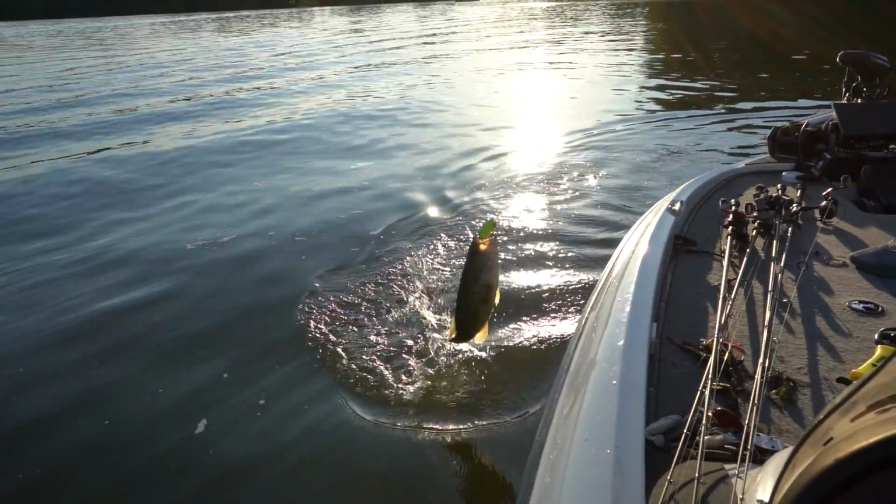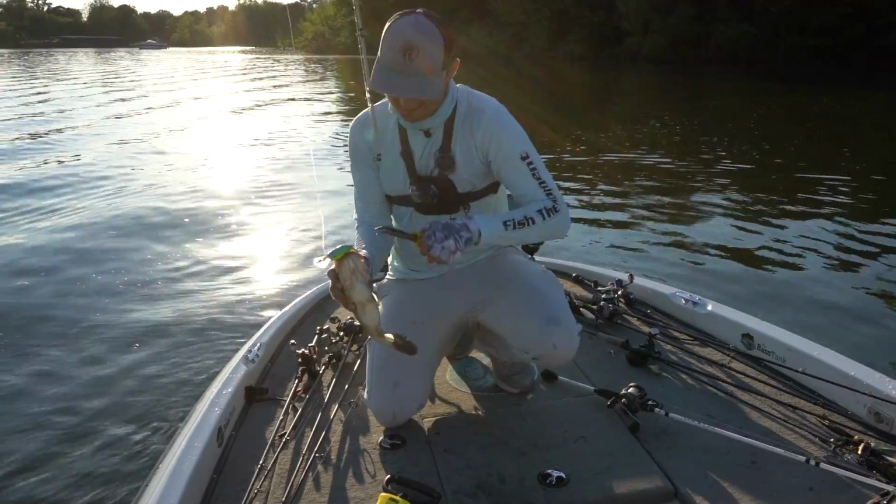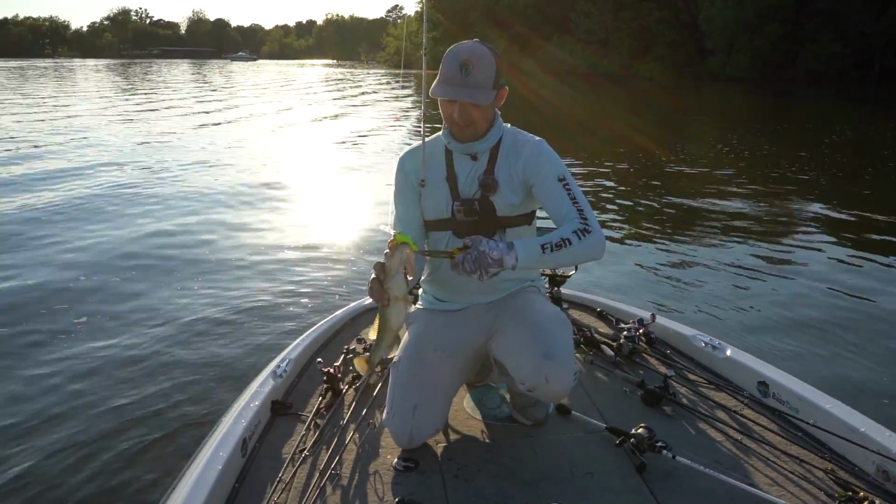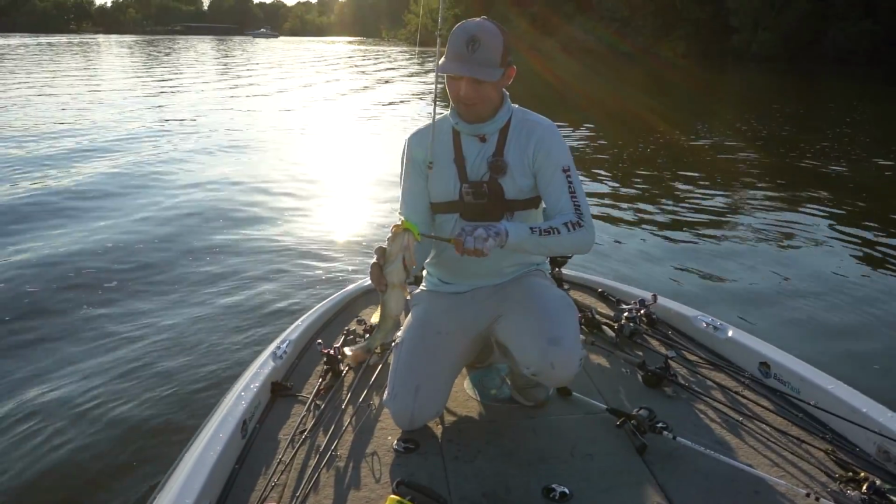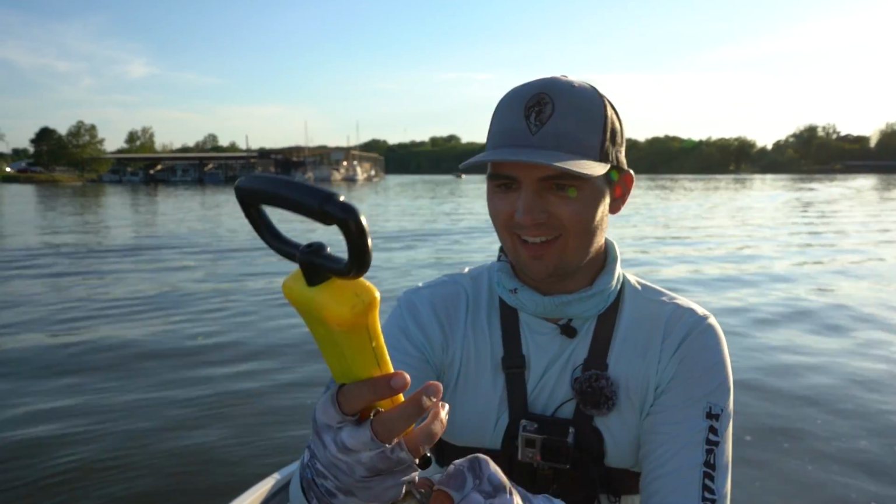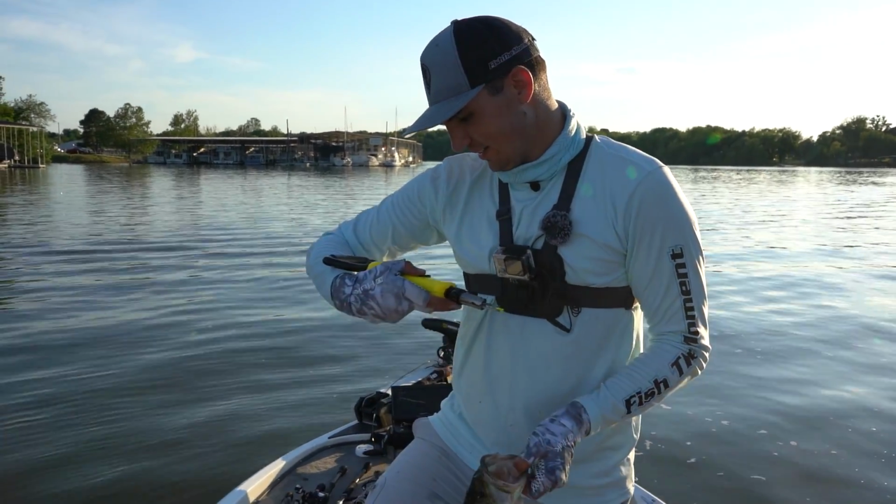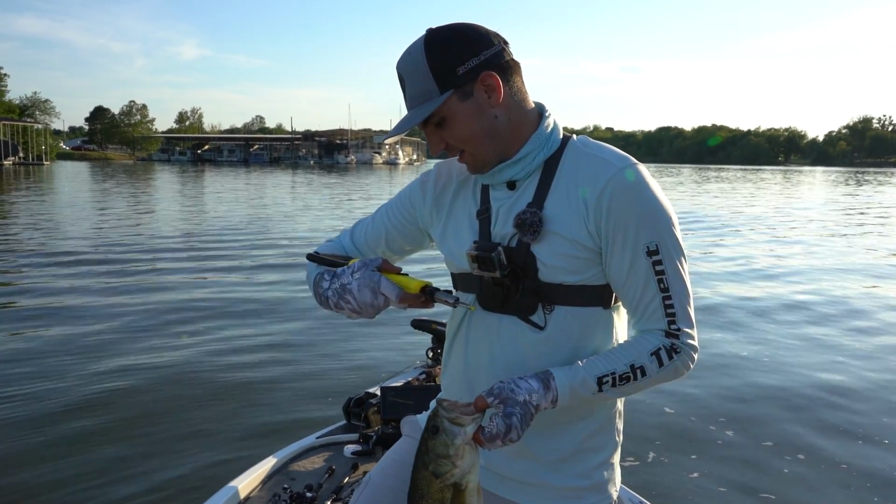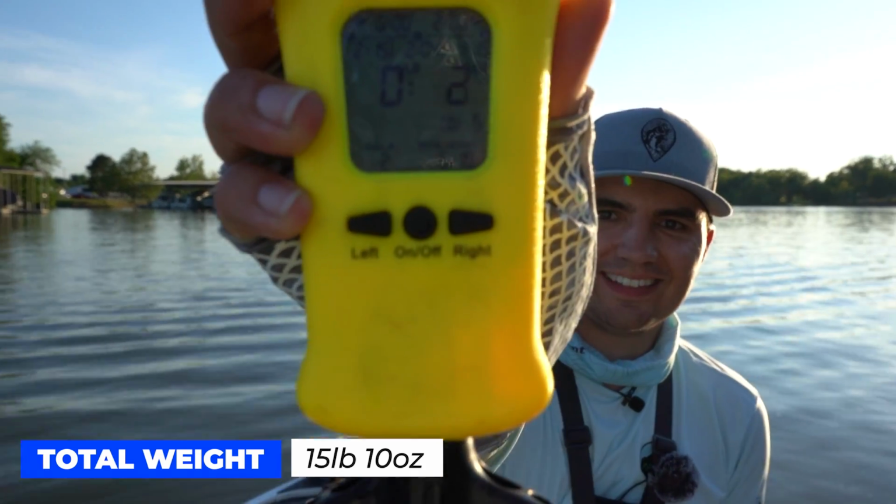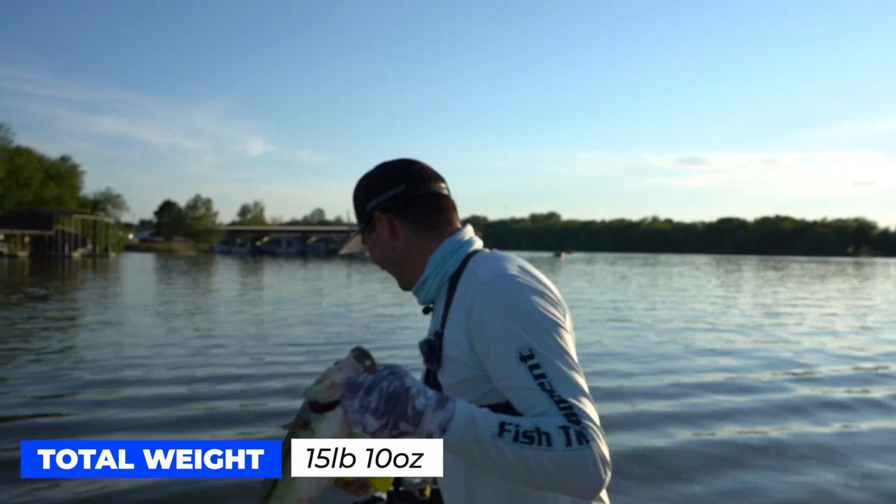There we go. I think that one might do it right there. Pretty sure. Oh my gosh. Let's see here. I just have to cull out a little one. So that should definitely put me over the 15 pound mark. 2 pounds, 8 ounces. There we go. That culls a 1 pound, 5 ouncer right there. So let's see what that does for us. Boom. 15 pounds, 10 ounces. You can see it down there in the bottom corner. 15 pounds, 10 ounces. We did it, guys.